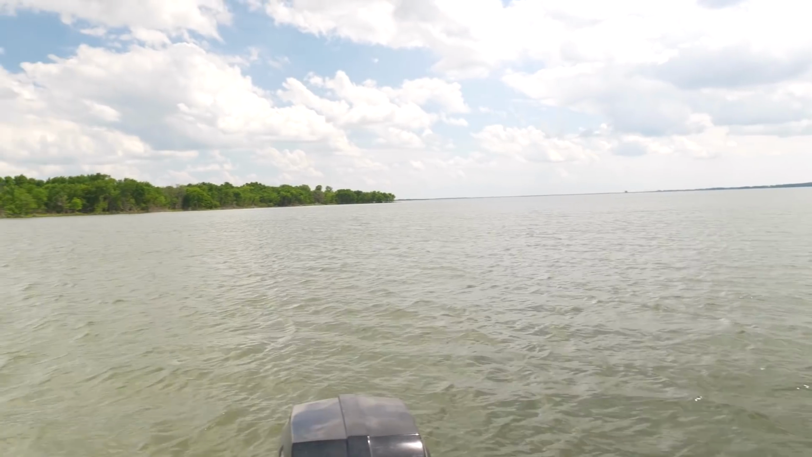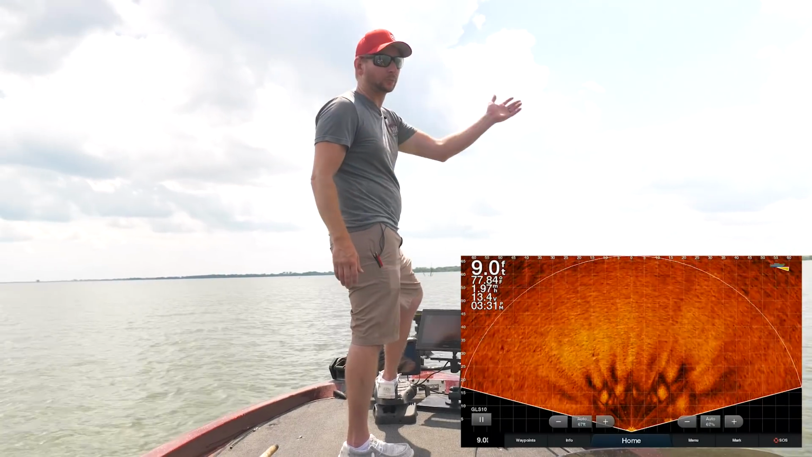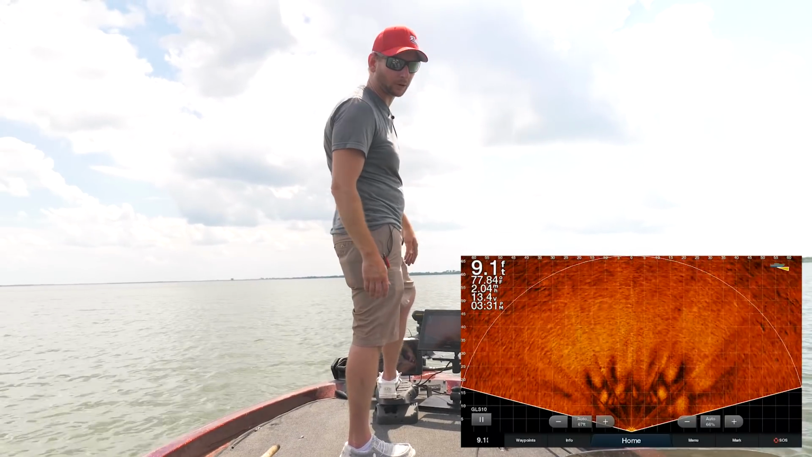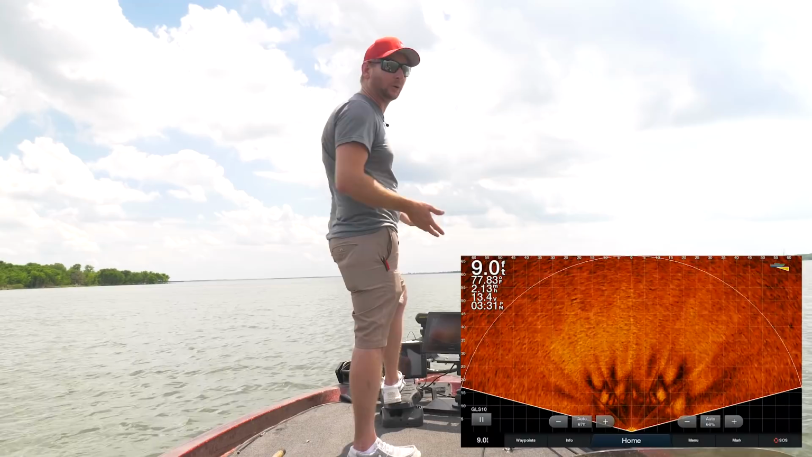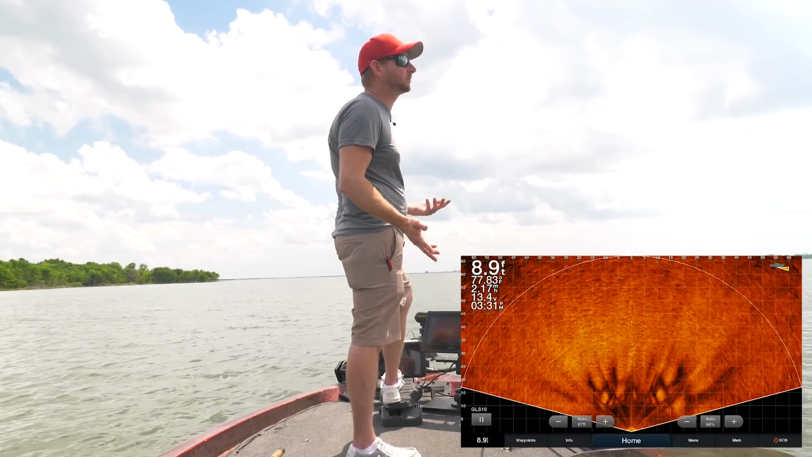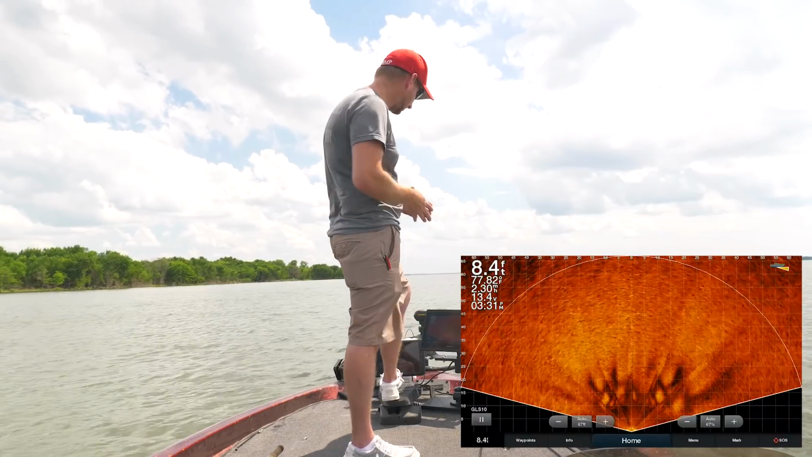Now again, the lake's 3.5, 4 feet up, so this is typically a lot shallower. So the fish have no problem now being able to go over any part of that fence row that they want. This Perspective Mode, although it's super handy in shallow water, and what I mean by shallow water is 15 feet or less, it's really not that good in deep water at all.